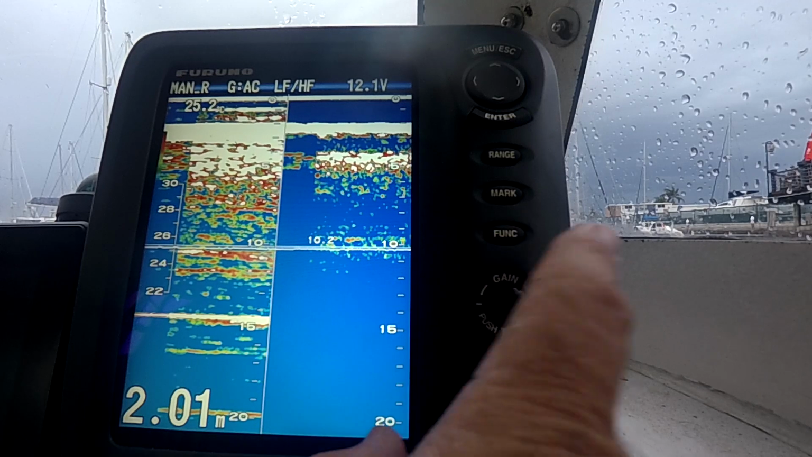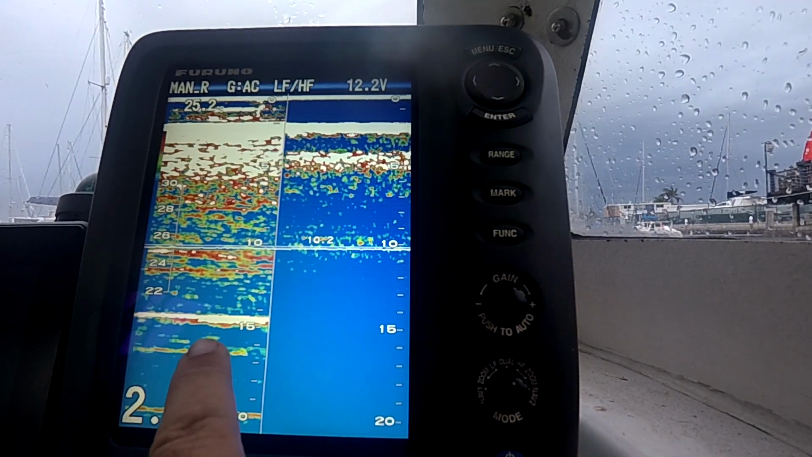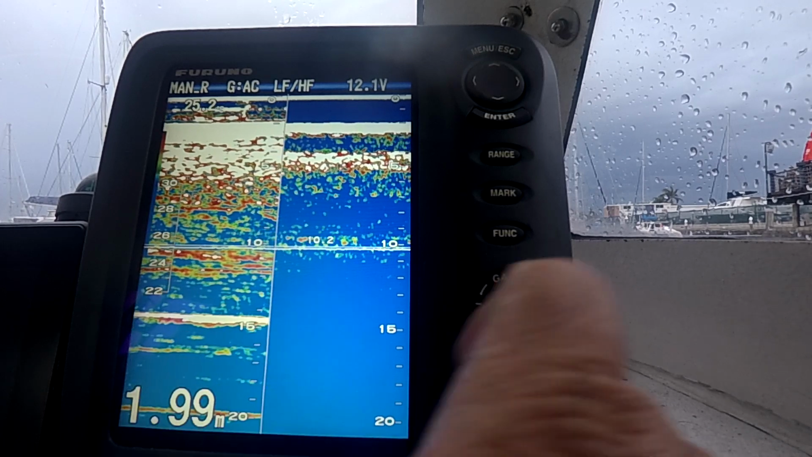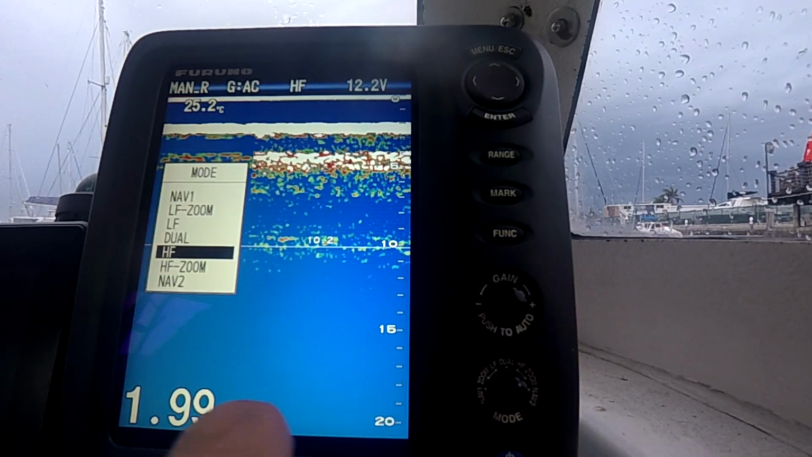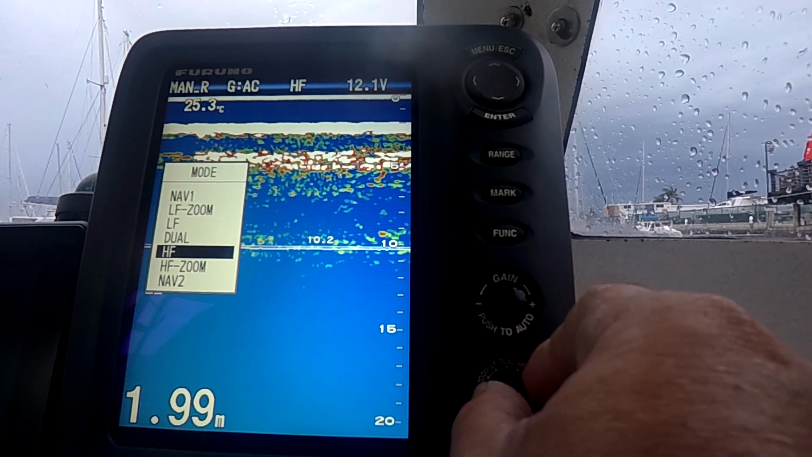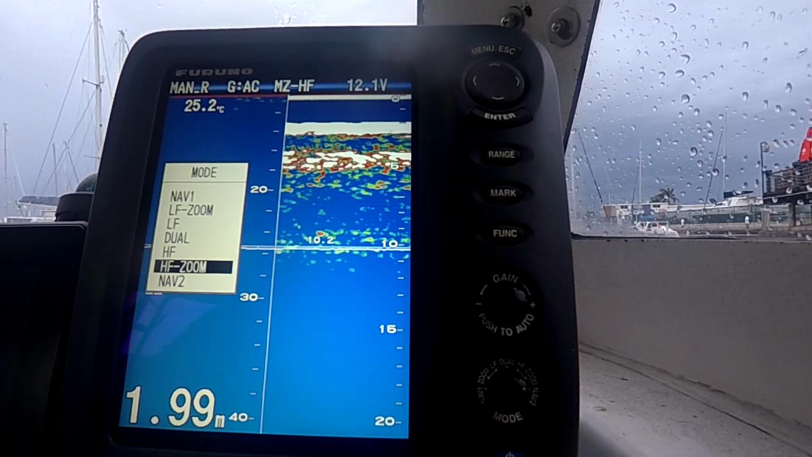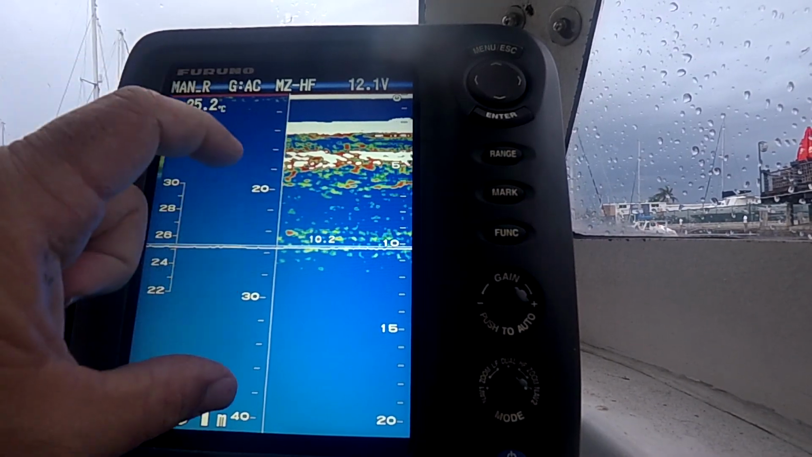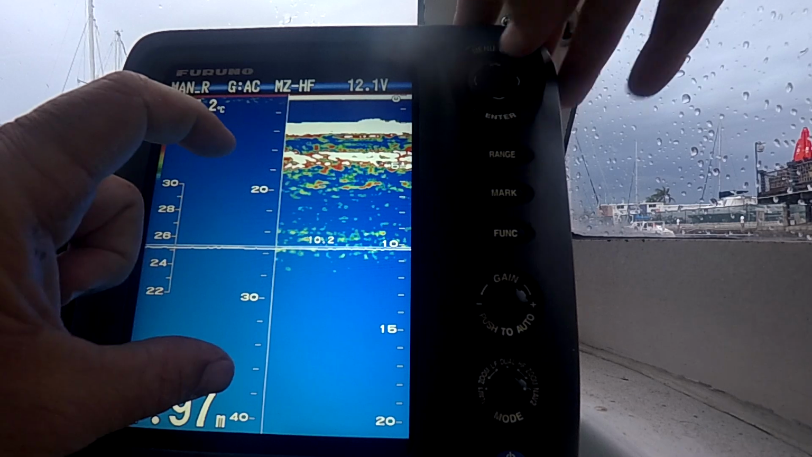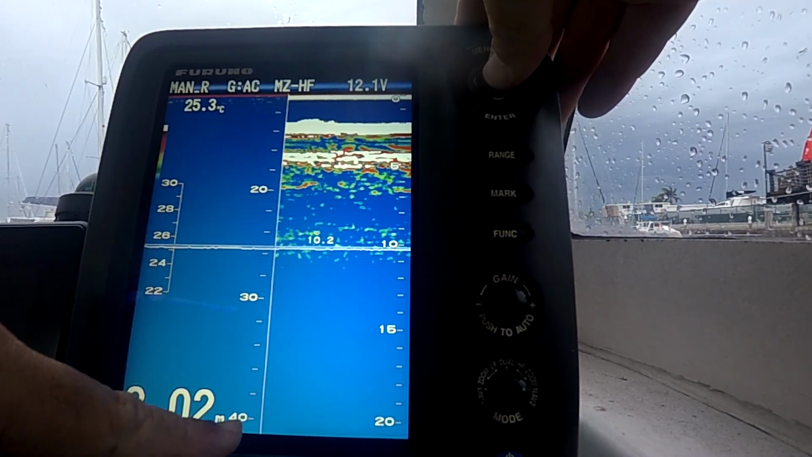That was the gain button. Okay, then we got our mode. So like I said, I've just gone to dual LF HF, 50 side, 200 side, mostly running it around one click to the right, which is your HF, and then HF zoom is the one to the right. So like we said before, I've now got a 30 meter marker zoom that is starting at 10 meters, so you can see I'm 10 to 40.